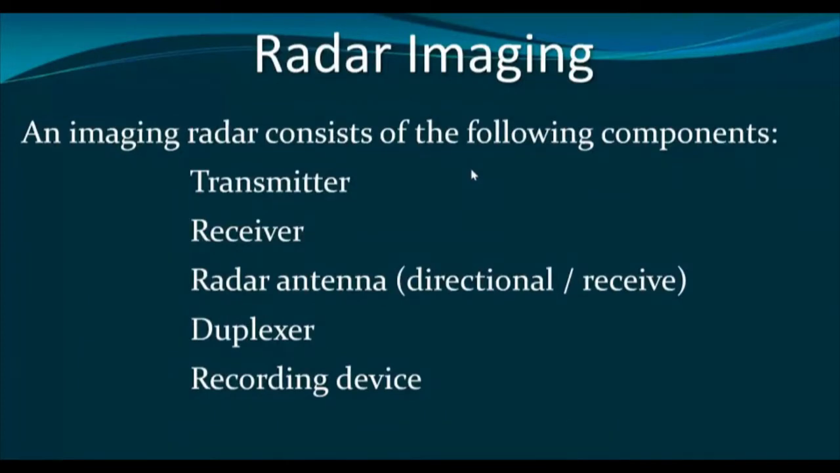A radar antenna is required to throw the energy or to receive the energy. We may use two antennas, one for sending and one for receiving. However, most modern spaceborne radar sensors carry only a single antenna, and this antenna is used for sending the energy and also for receiving the energy.